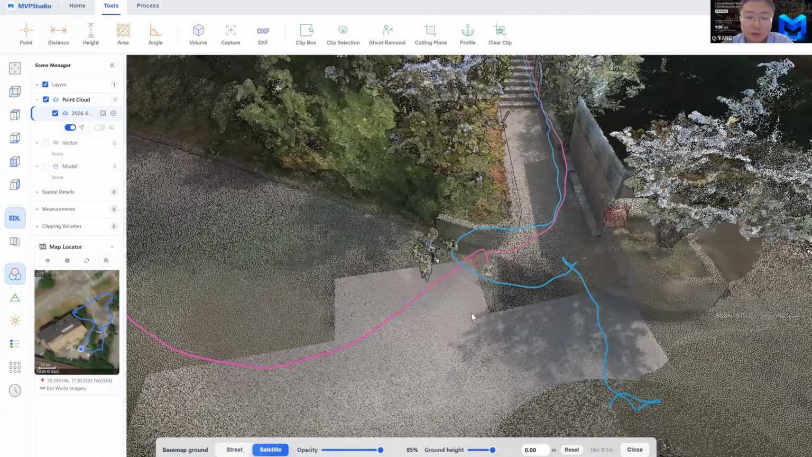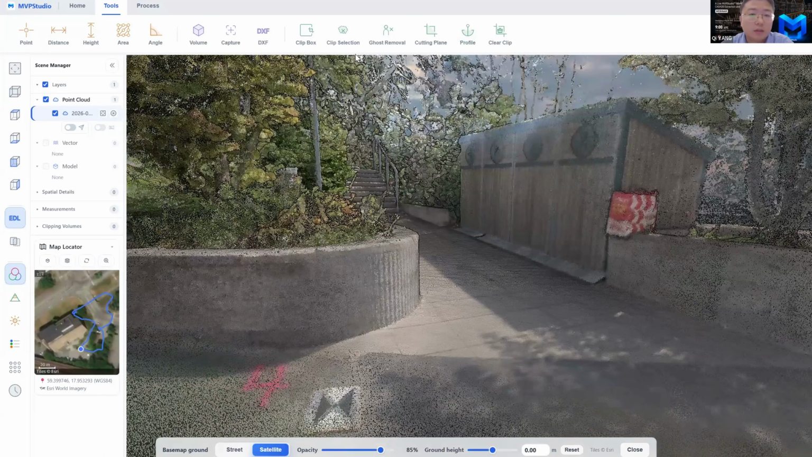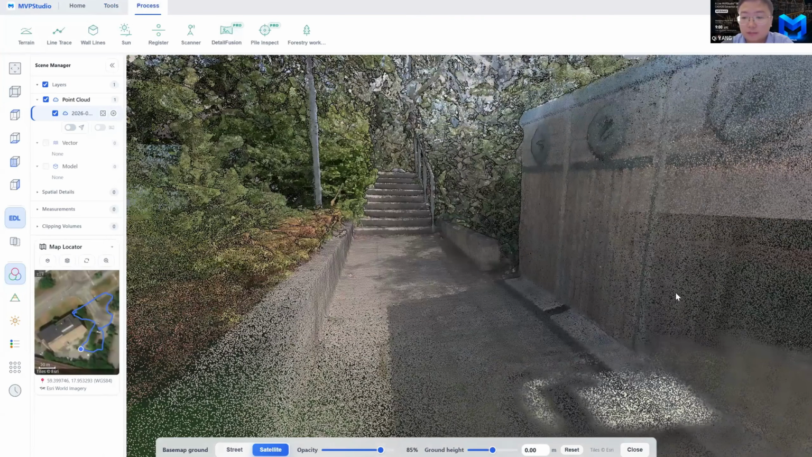Yeah, this data is from MVPS1 I display here. And we also have the fly-through functions to do fly-through trajectory.